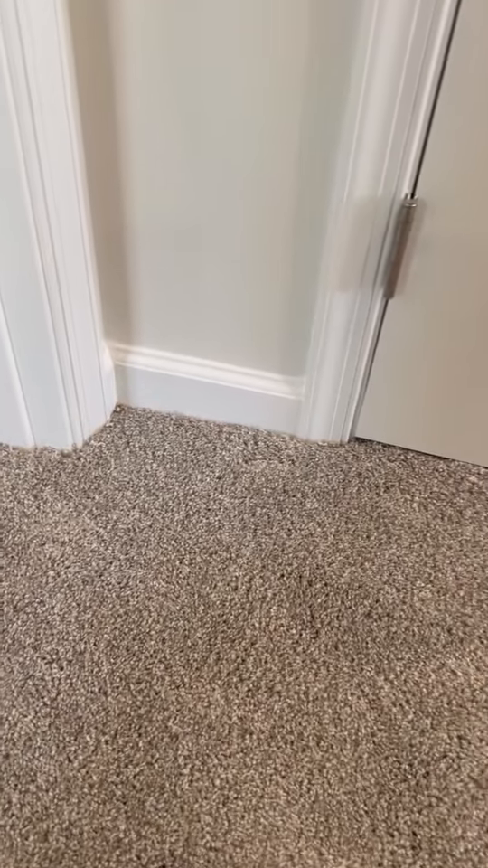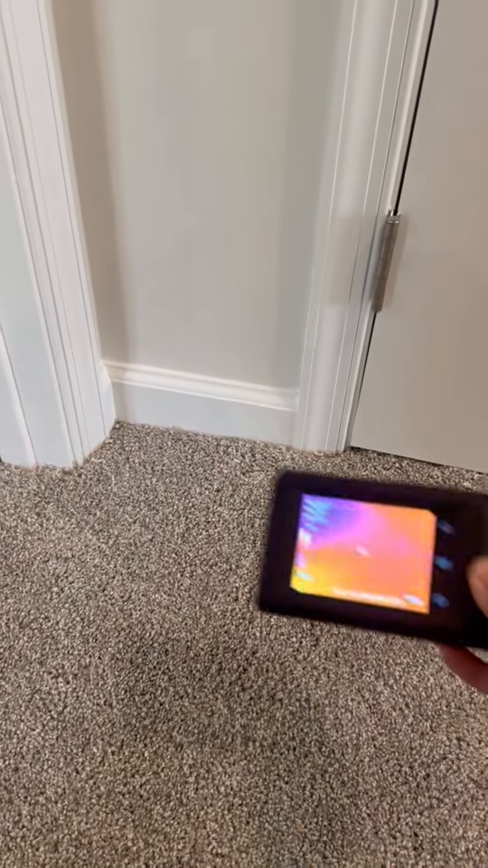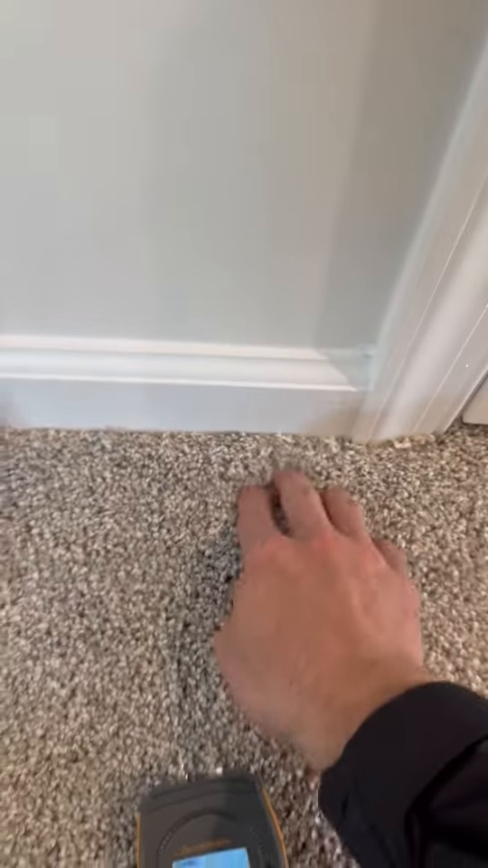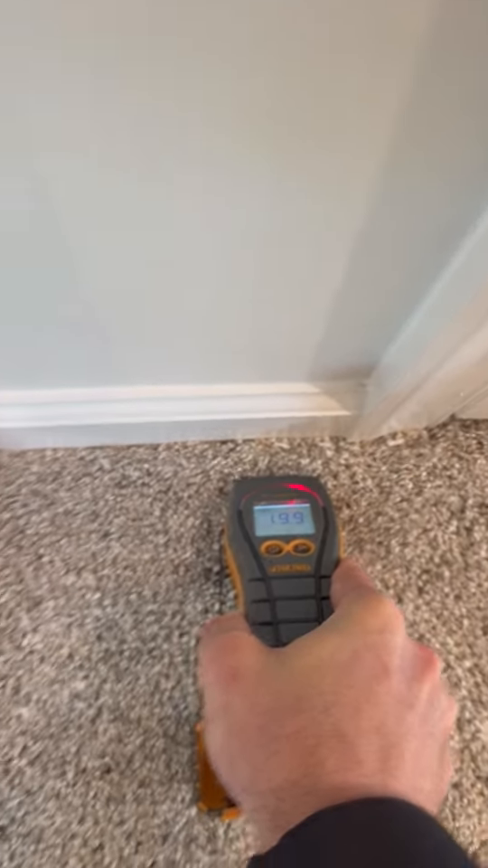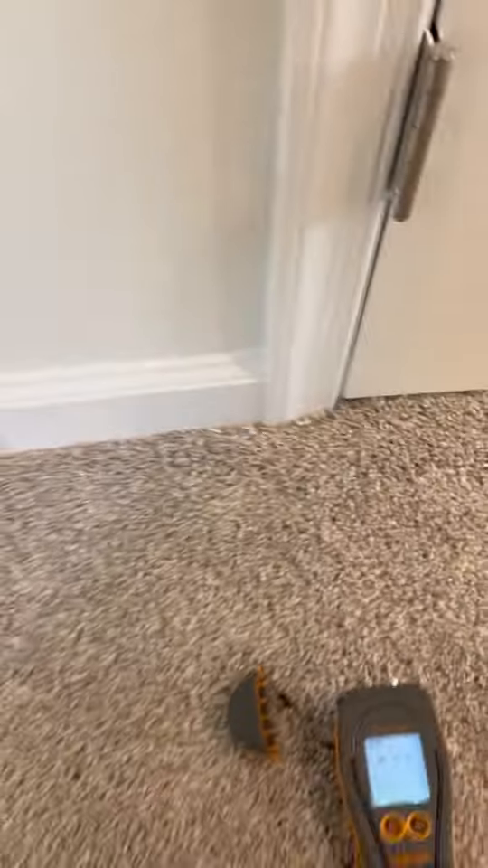So I'm still in the same house, but this is a different spot on the other side of the house here, right at the carpet. Looks pretty wet. And what we'll do to try to confirm this one is find the carpet tack and see if that wood strip is wet. The tack strip here. Yep. Definitely got some water leaks.